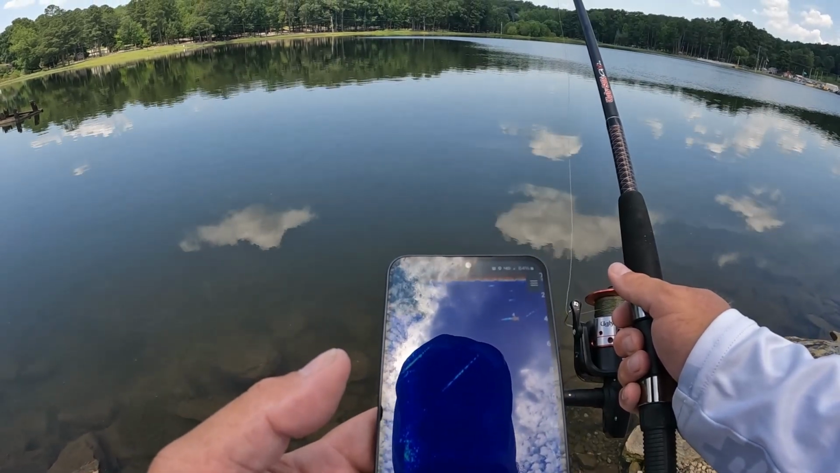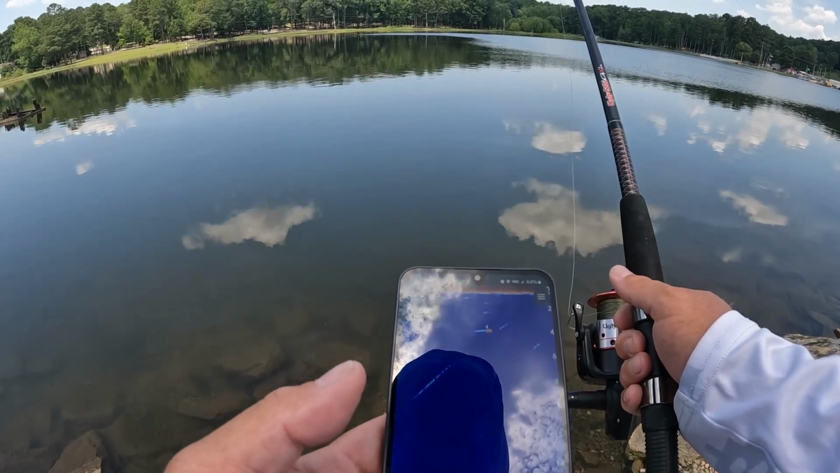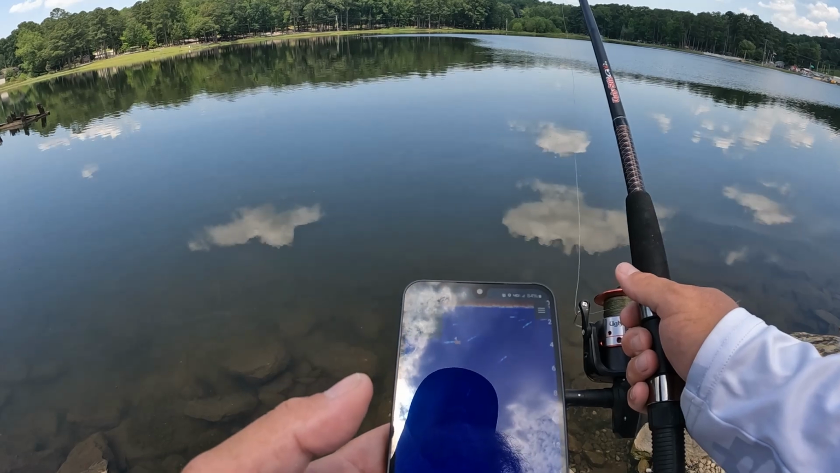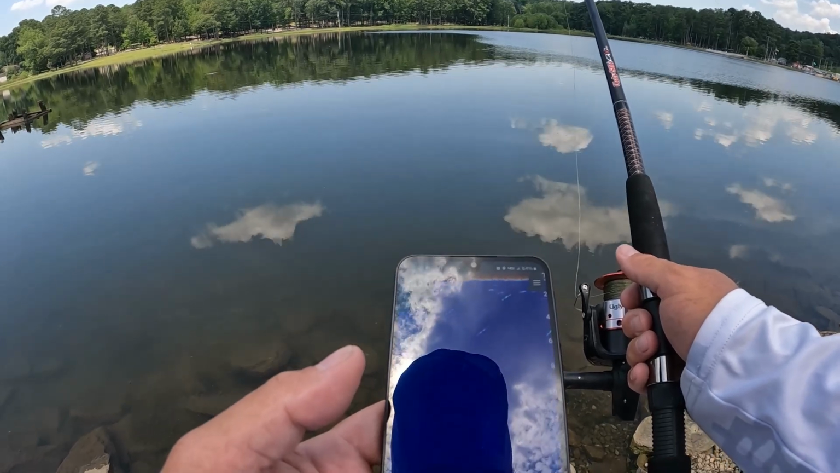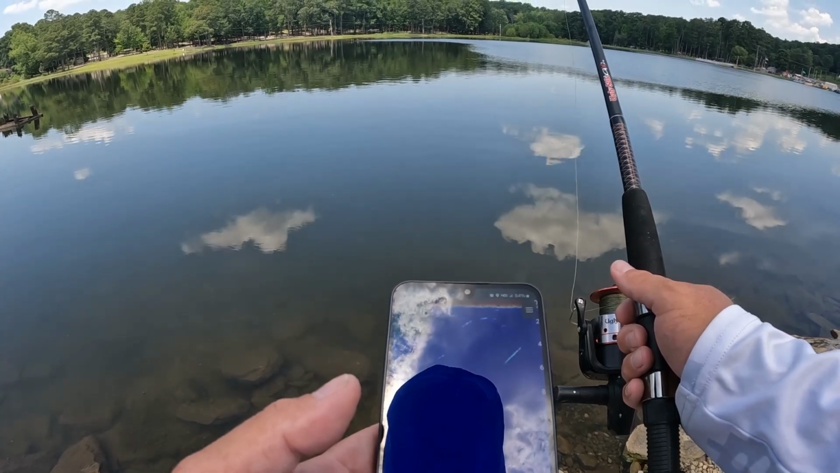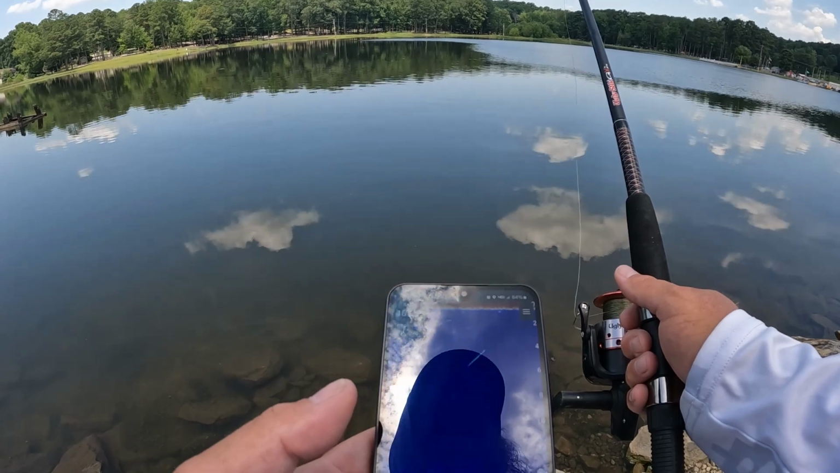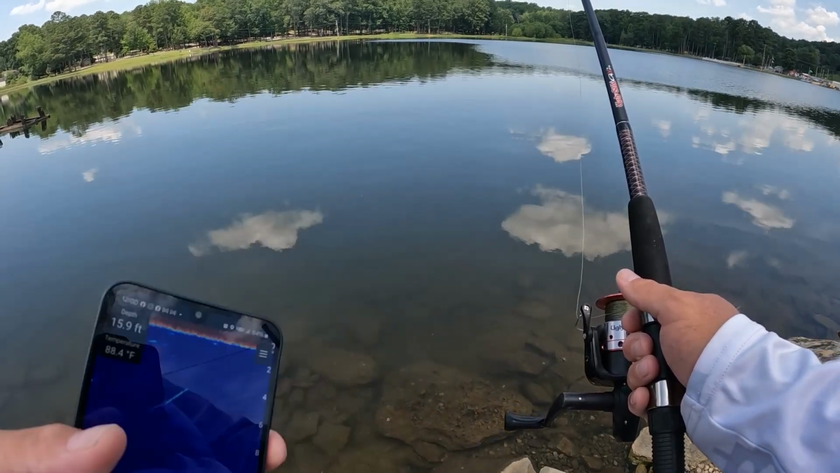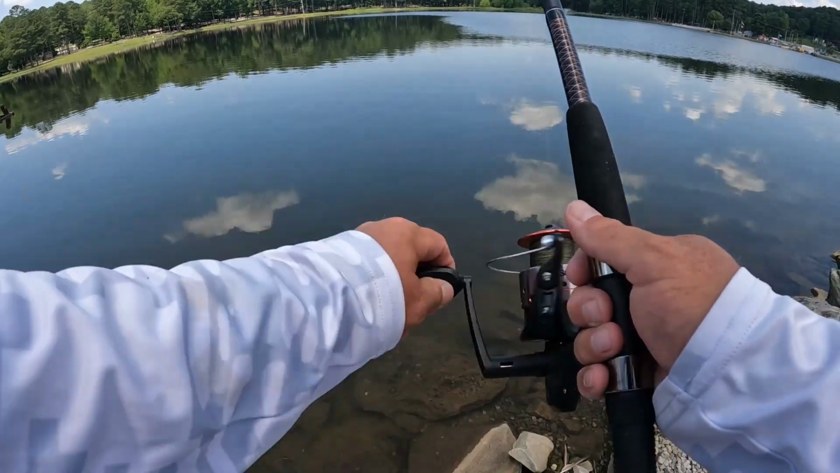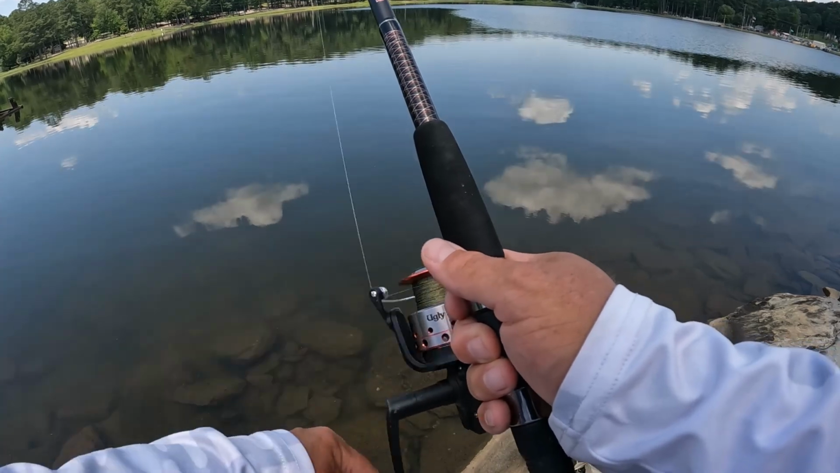Well, 4 foot. All right, cool. Temperature is about 88.2. All right, that'll work. 16 feet right there. We got a wind blowing us a little bit now, so pretty neat.